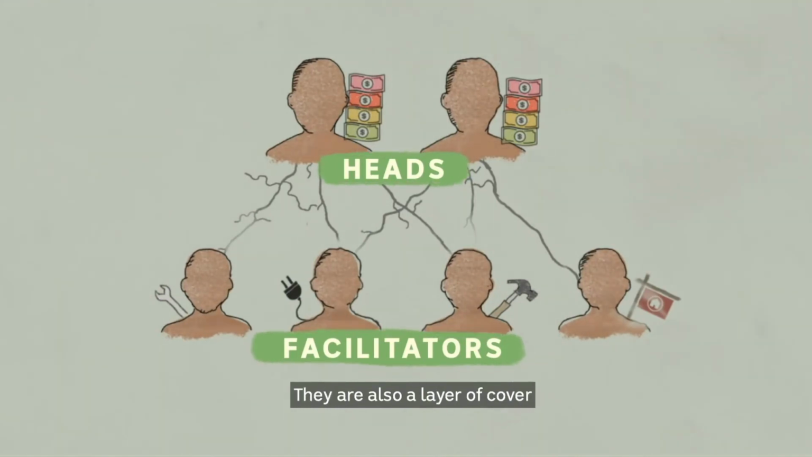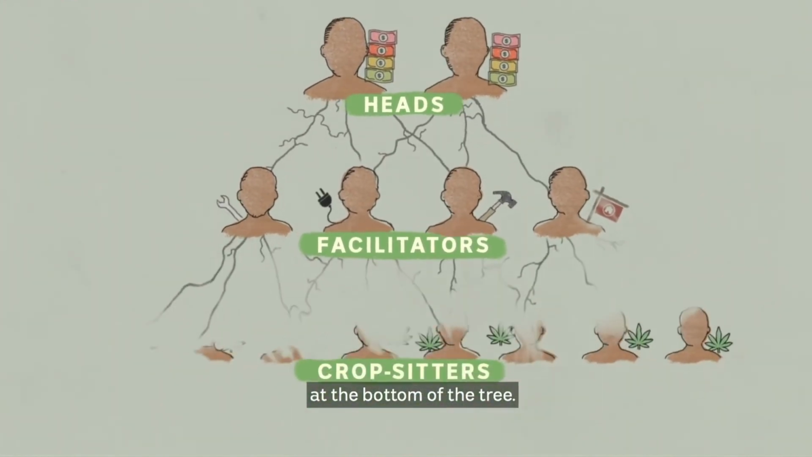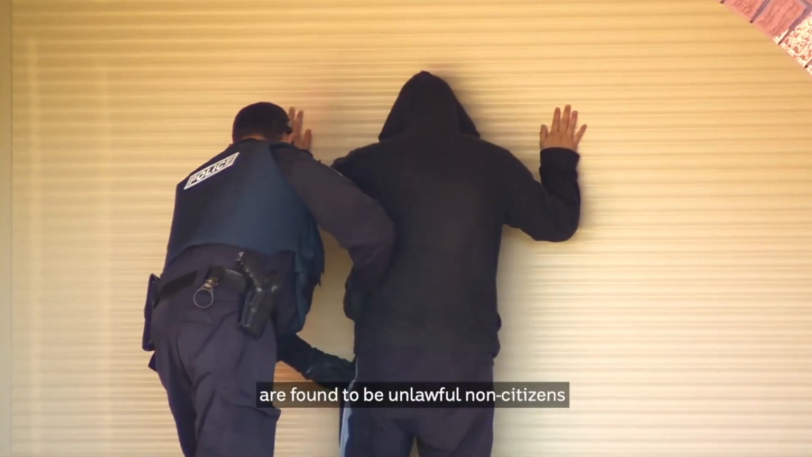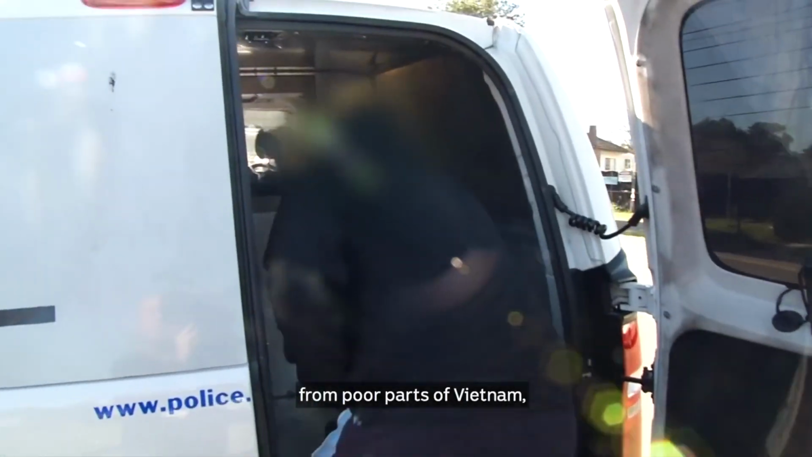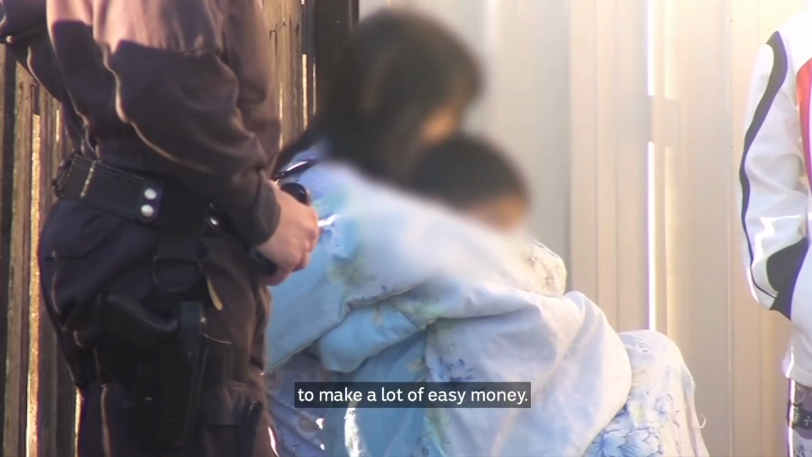They are also a layer of cover between a syndicate head and the crop sitters at the bottom of the tree. It's the crop sitter's job to live in and provide security for the house, as well as to maintain the crop and harvest it once it's grown. Most crop sitters are found to be unlawful non-citizens from poor parts of Vietnam, lured by the opportunity to make a lot of easy money.